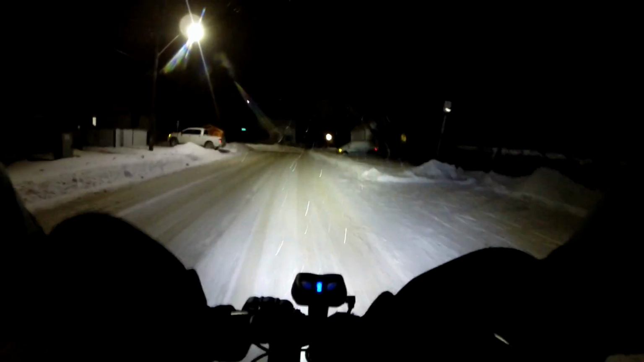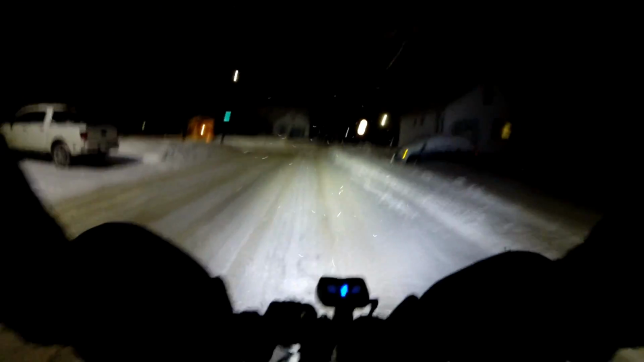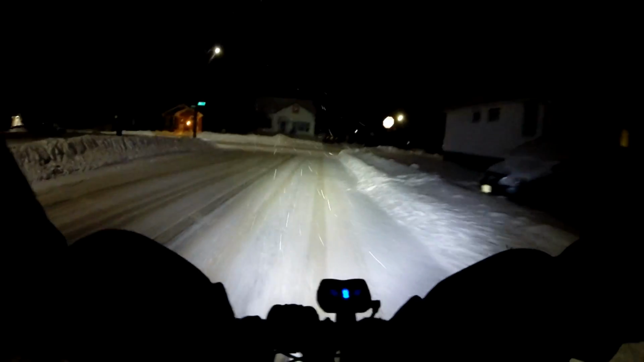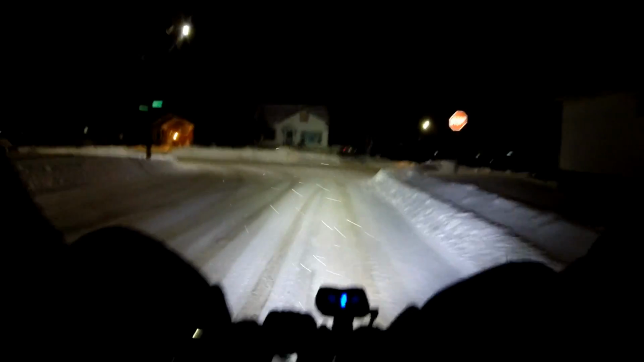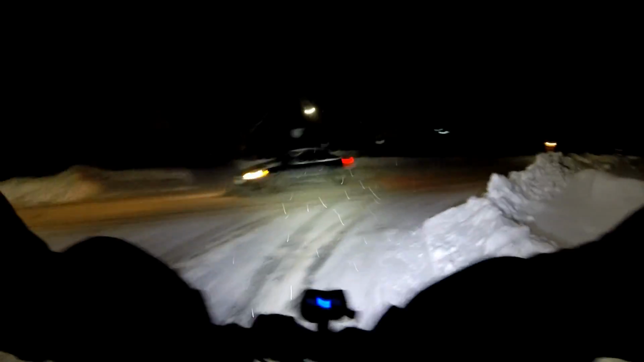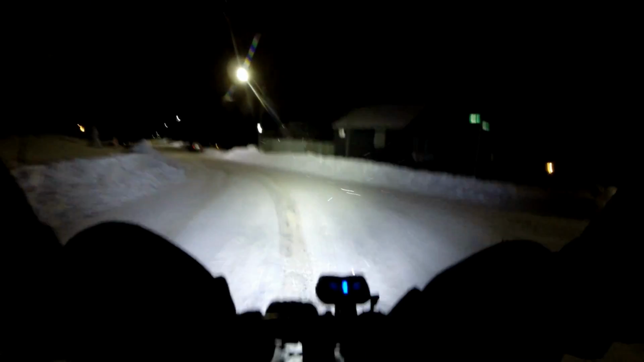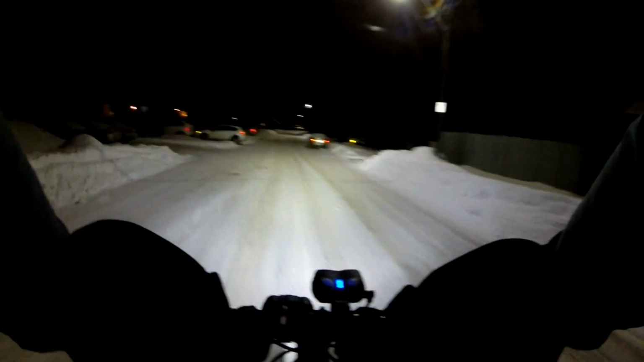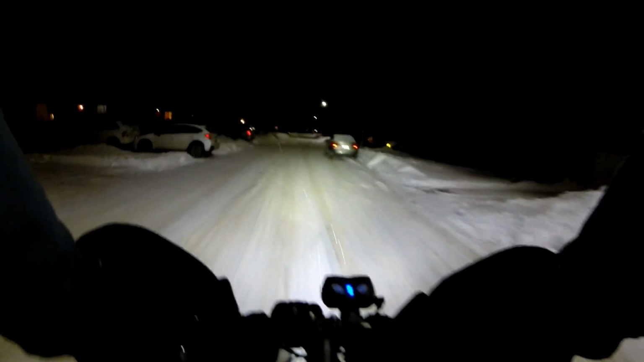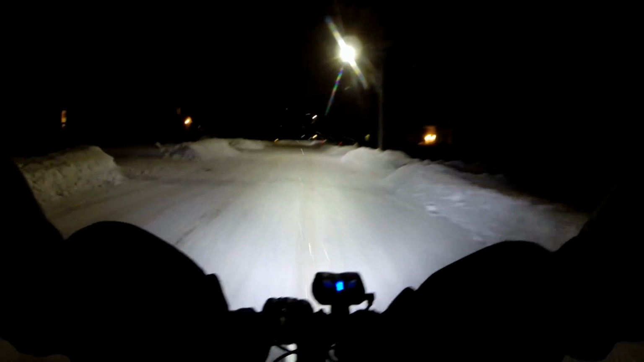Well, the forecast says we're not supposed to really get an accumulation from this, but was it 2-3 days ago we got a decent little dump of snow. So we're definitely back to winter wonderland status here, and some real winter temperatures. I think we saw minus 28 Celsius 2 mornings ago.